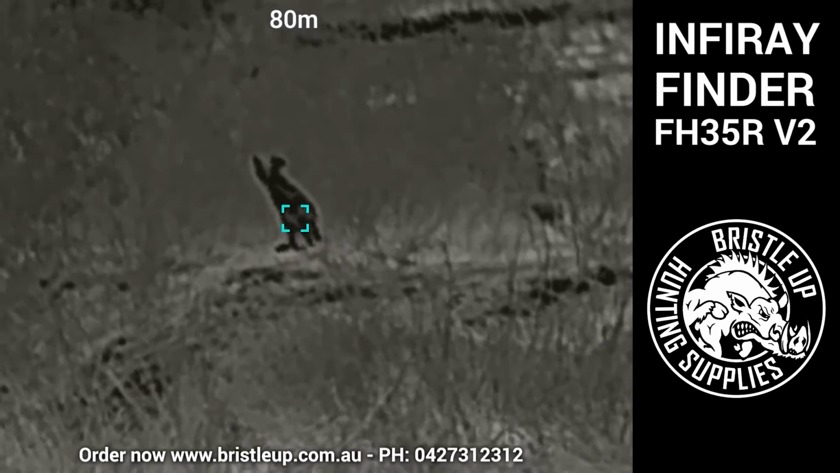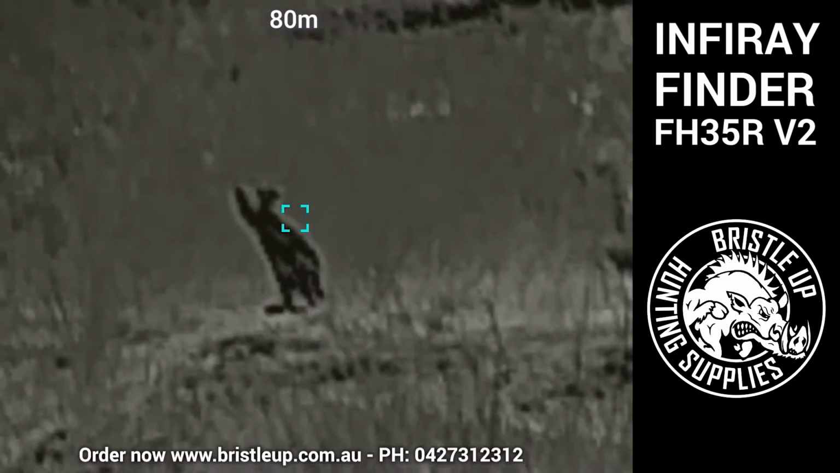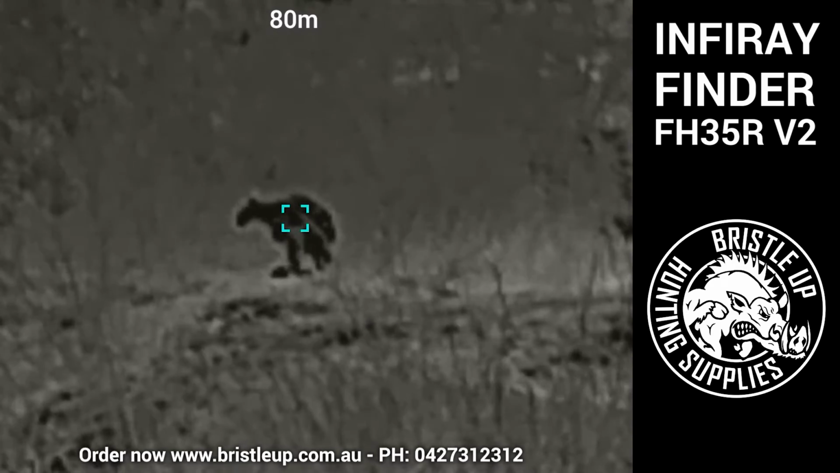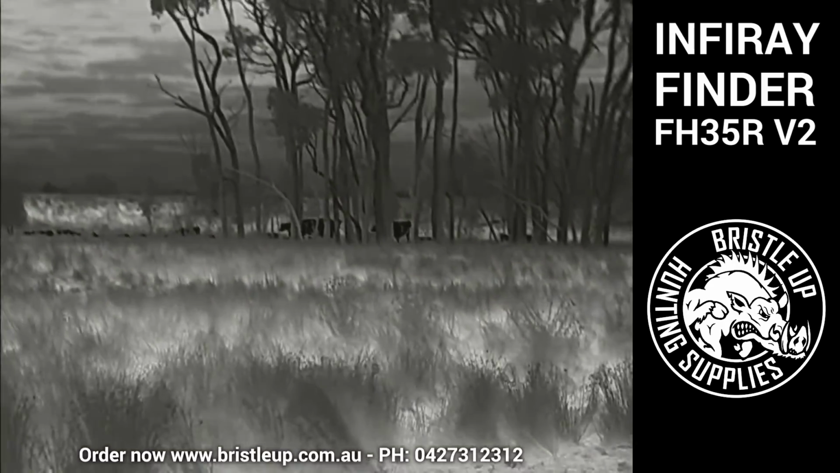But we have black hot here. I thought I'd give you a look at the black hot. As you can see his head there and his arms, having a munch on something anyway. Not sure what it is. Now he's sort of having a squat around there. He's just chilling out. Now we've got some cattle here once again.